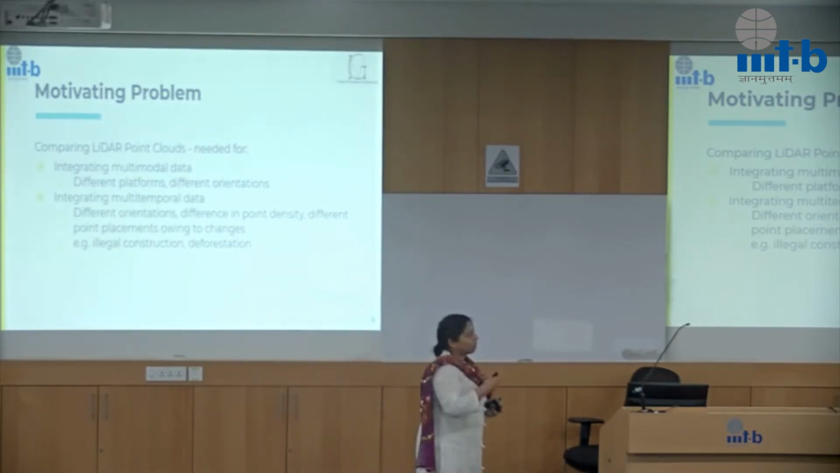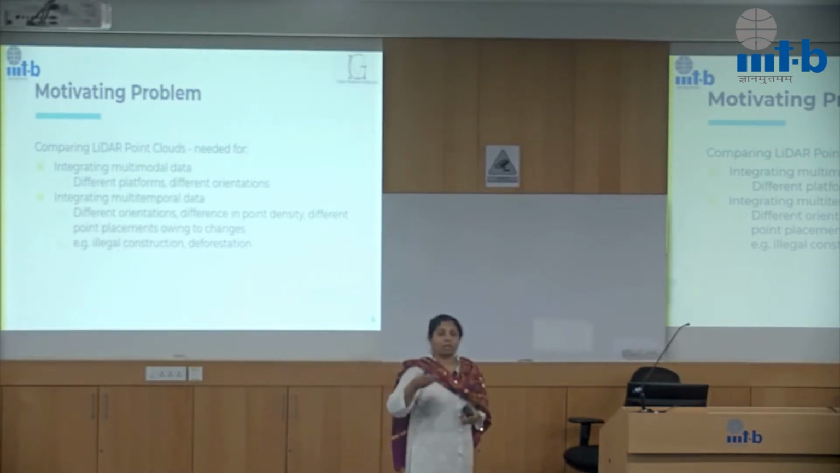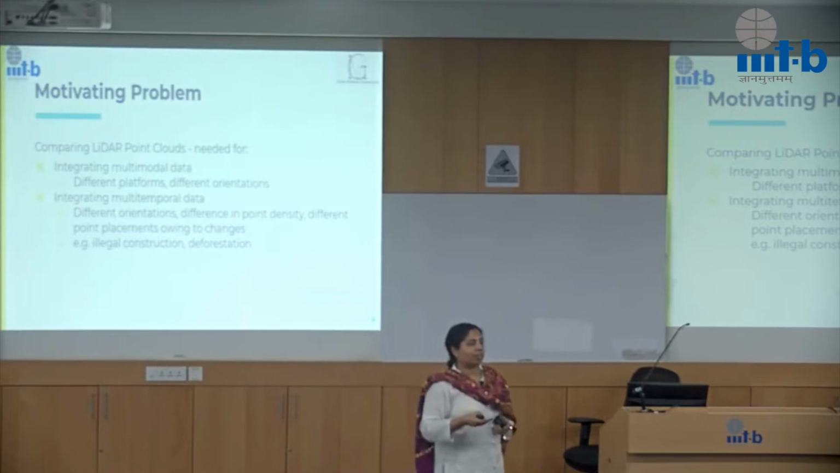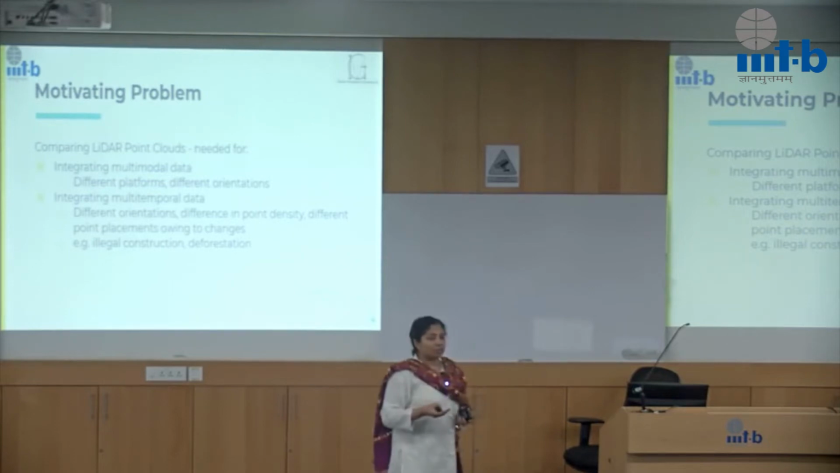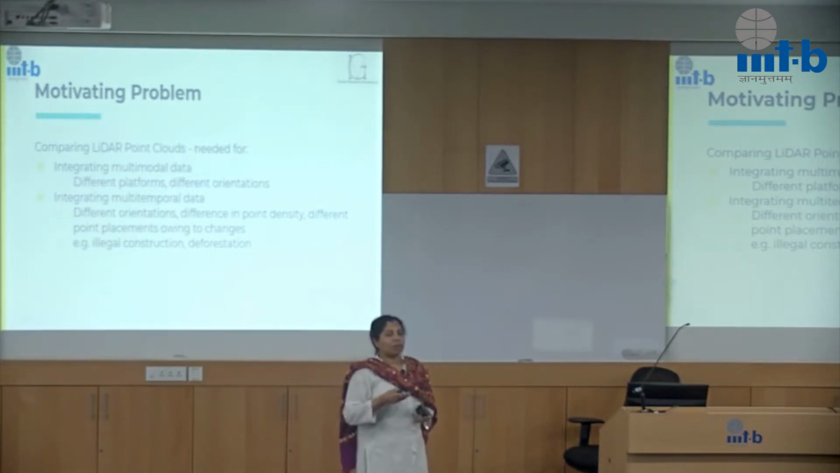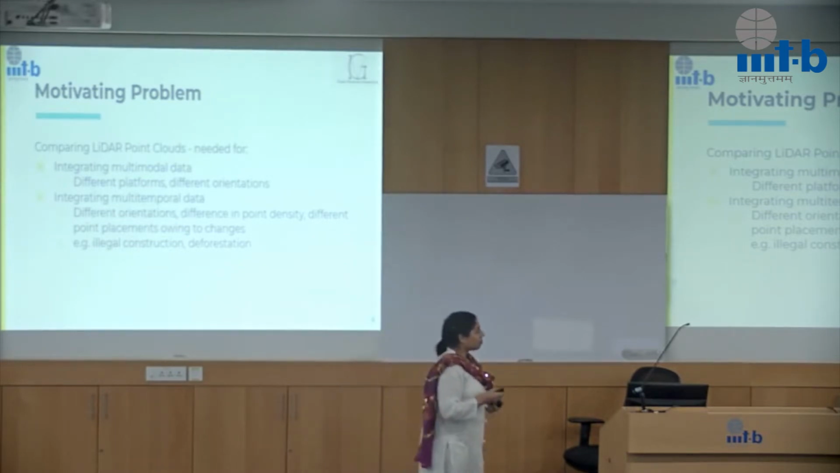The second use case is where I have collected the point clouds across different time frames, as in I have collected it in 2006 and now I'm collecting it again in 2009, right? So I may not use the same instrument to start with, I may not use the same platform to start with, I may not even use the same mode. Say in 2006 I collected using low-flying aircraft, in 2009 I might as well use drones or whatever is the state of the art there.